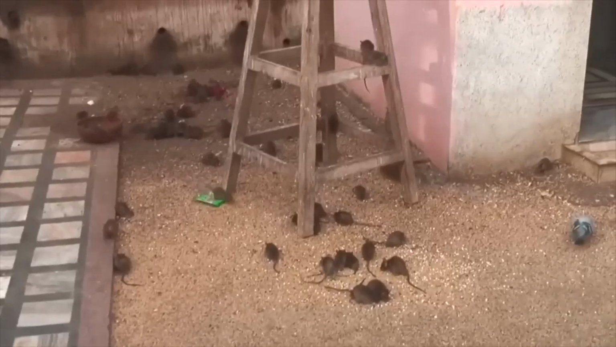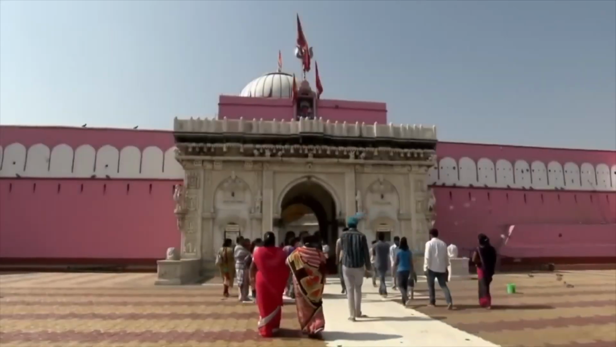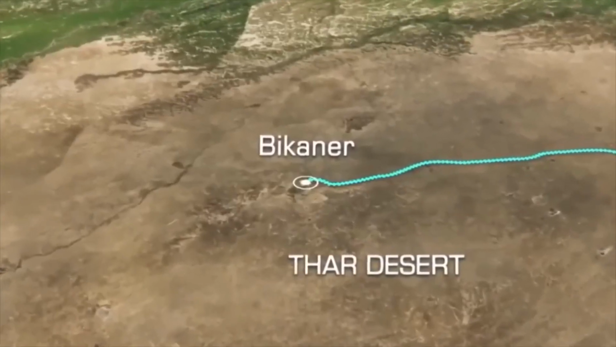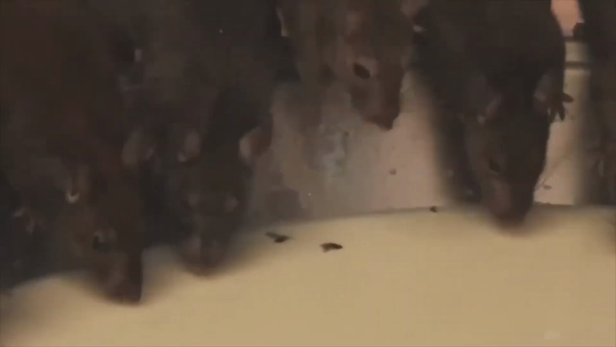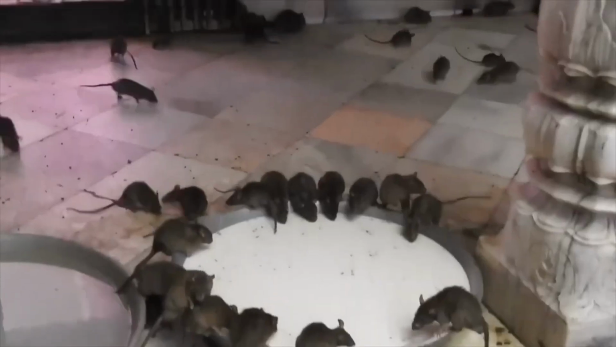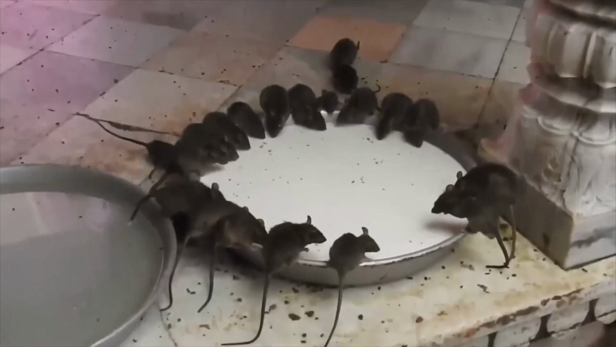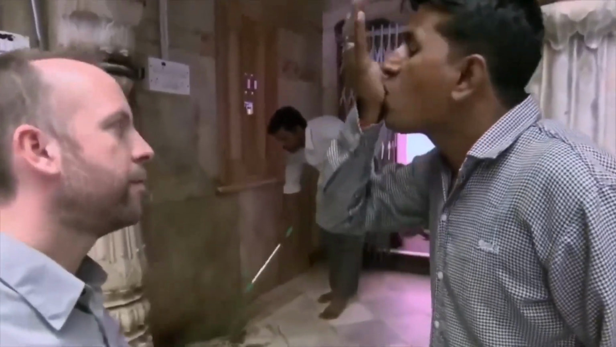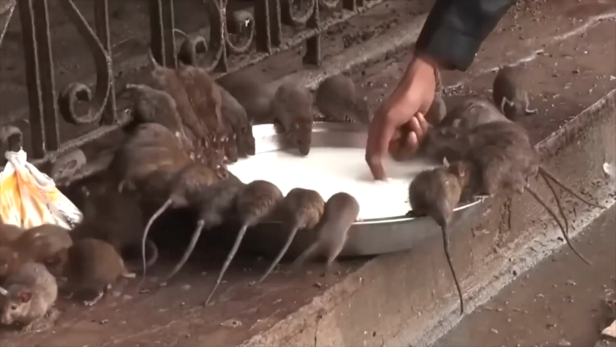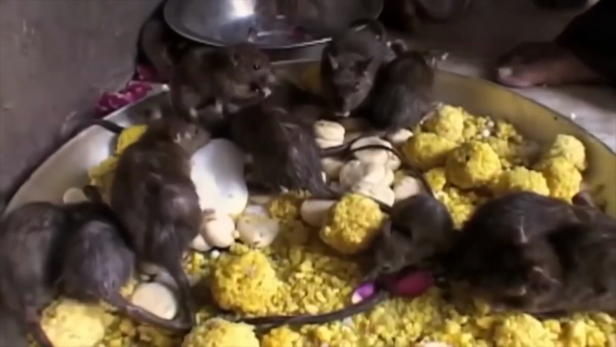A rat temple. Did you know that in India there's a temple dedicated entirely to rats? It's called the Karni Mata Temple, and it's situated in the city of Bikaner, right in the middle of the Thar Desert. Can you believe that over 25,000 rats call this place home? According to locals, every rat born there is believed to embody the soul of a family member, and they are considered sacred. People even drink the milk left behind by the rats after they take a sip. As much as I love dairy, I don't think I'd be able to handle that rat-infused milk. I might just turn into a hardcore vegan.